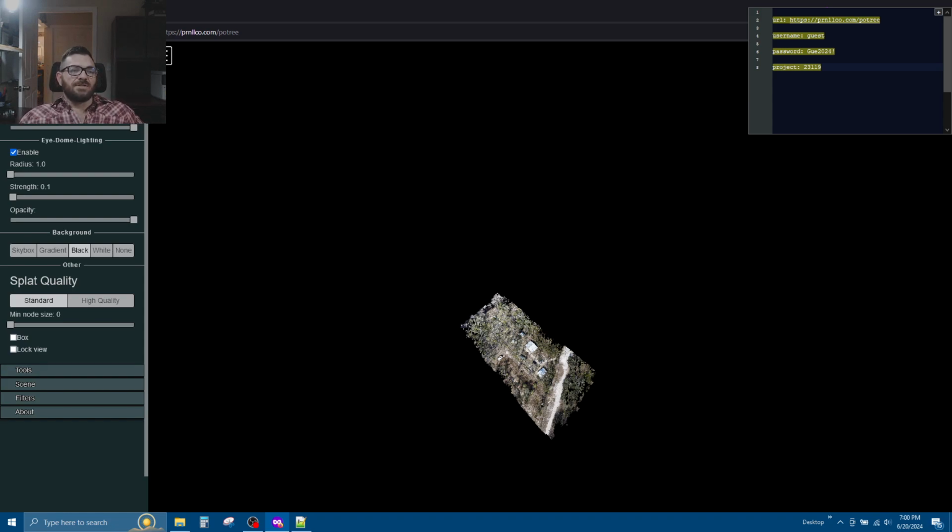All these settings that you see over here on the left hand side are pretty much set as best as I can get them. The only thing you can do to make it a little bit better is down here where it says splat quality, click on high quality.